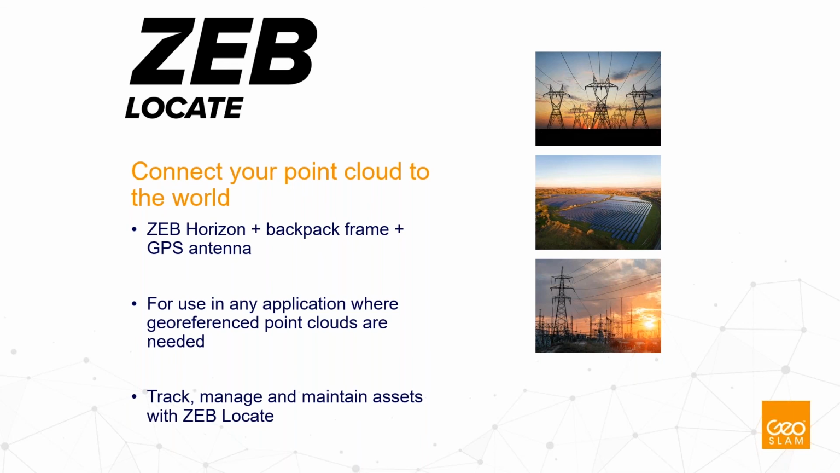It's for our clients who need a simple way to get a good quality geo-referenced point cloud. The idea is that we provide you with the hardware and software tools to add any antenna of your choice, ideally any survey grade antenna, so any antenna providing you an NMEA output of the data.